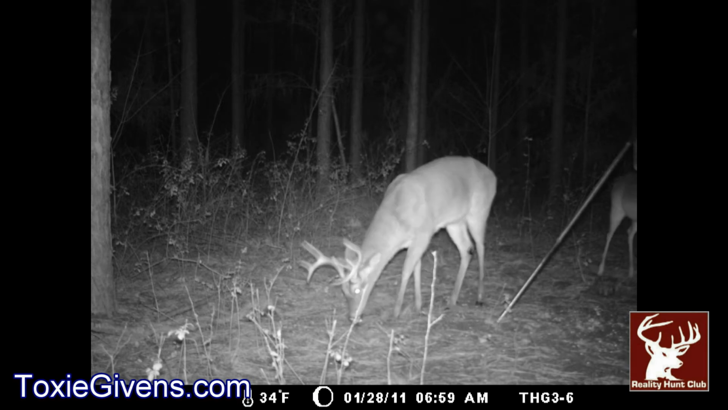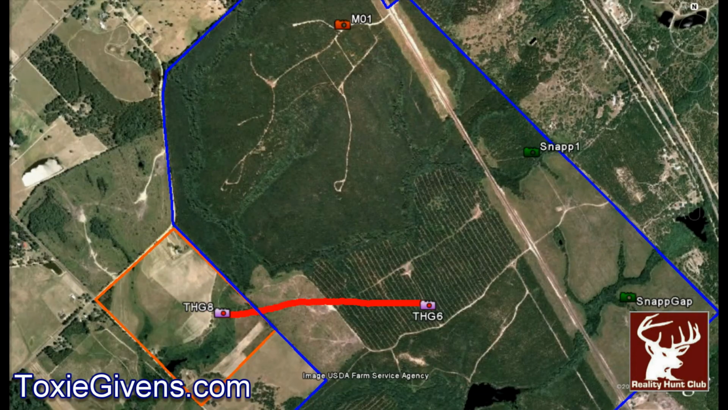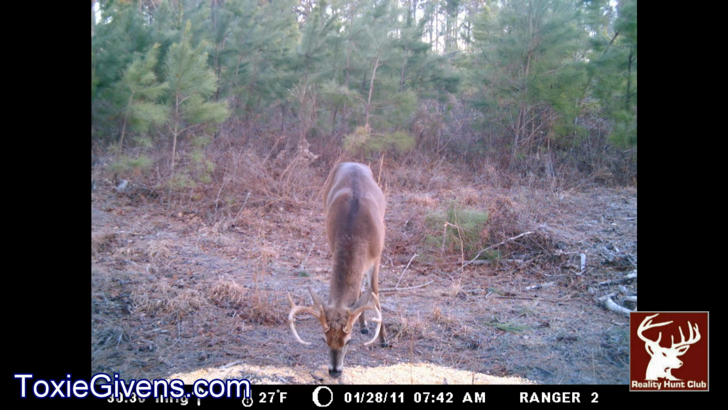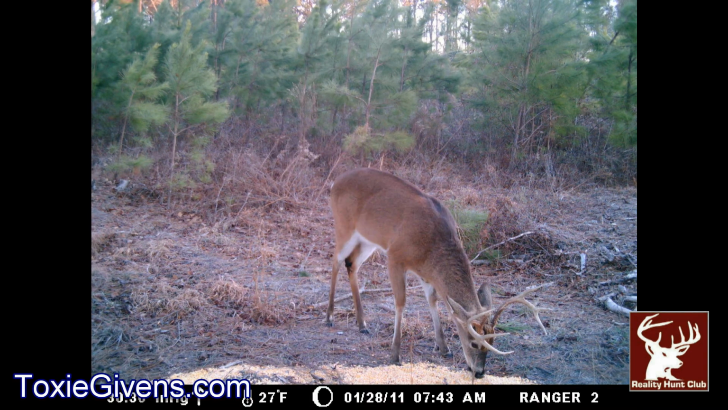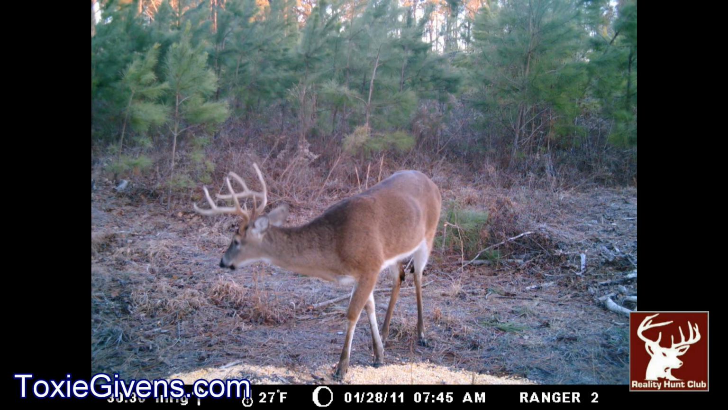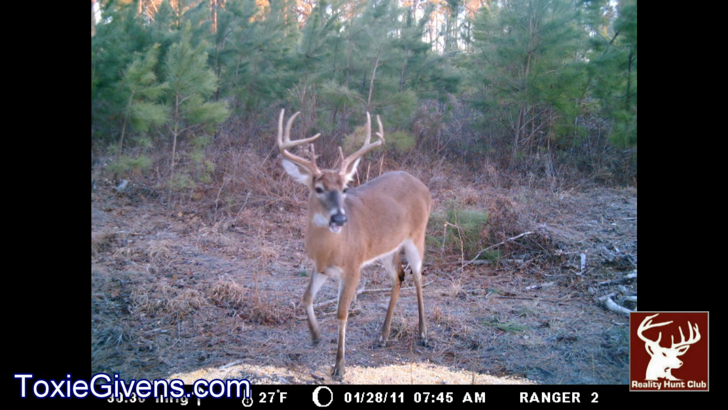All right, the next one is across the highway to what we call the gap. And you can see my little animation that I figured out how to do in Google Earth. These are 5 camera locations on this Google Earth spot. This photo was the 28th of January. And we think he goes out there and beds down in that thick clear cut that was replanted, and it's about 5 years old, of pines.